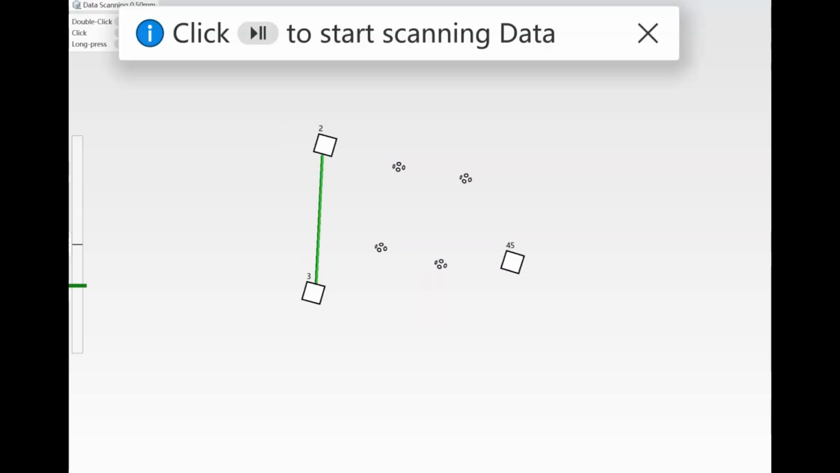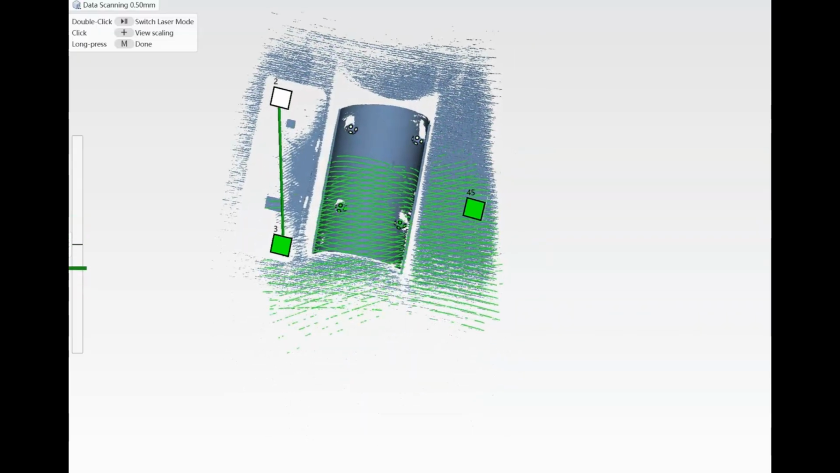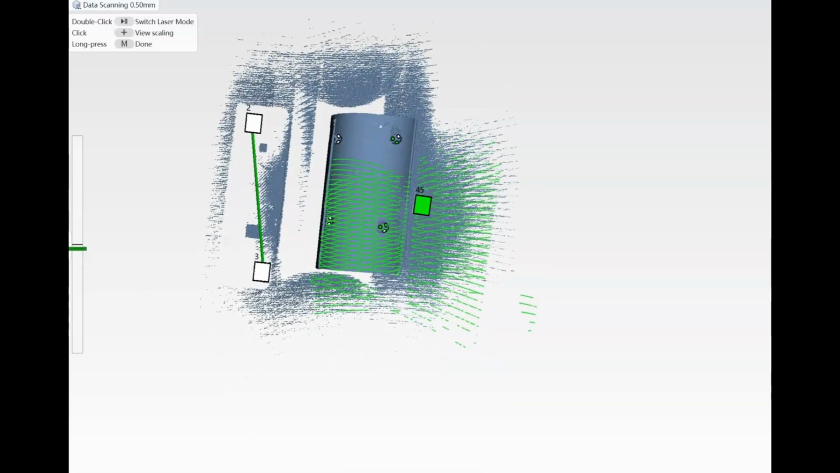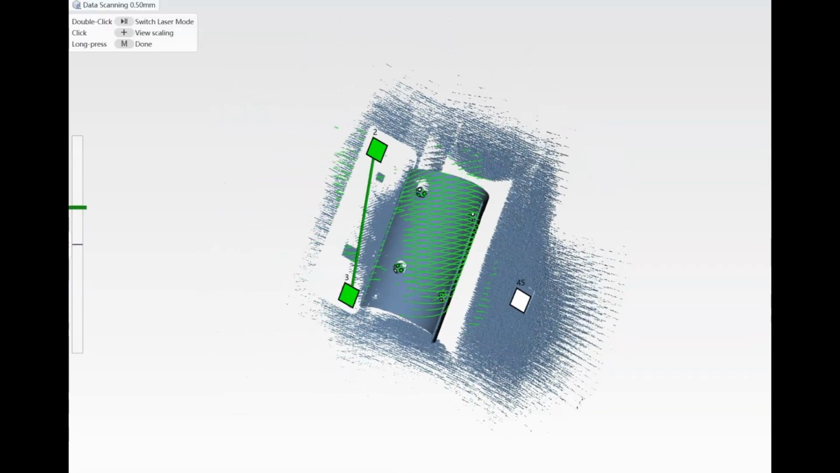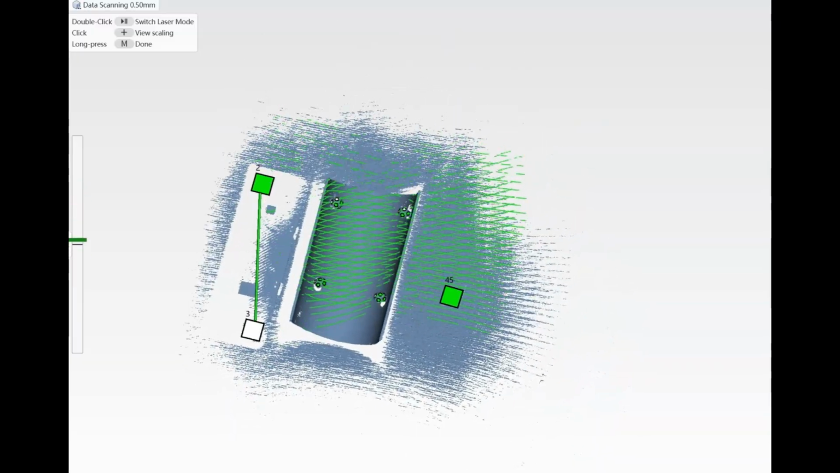I'll switch over to scanning mode. And we are ready to start scanning. So you see an absolute pile of lasers across our target here. Going to paint our piece of pipe very nicely, make sure it all fills in. Looks good. Hold our mode button to finish the scan. We'll see what it looks like.